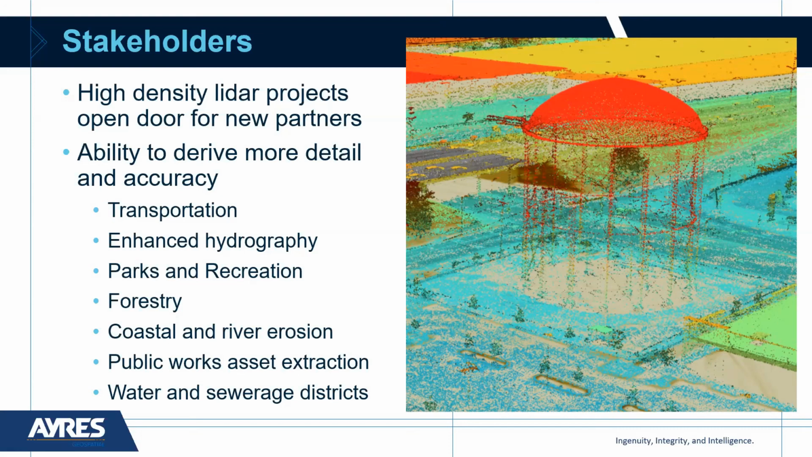I think in Milwaukee County, certainly along the shoreline and along the bluffs, there's erosion happening that can be modeled to a high level of detail. Public works, now we're talking about being able to extract utilities and things that are important for public works, and then water and sewage districts in terms of culverts and how the water's flowing and things of that nature.